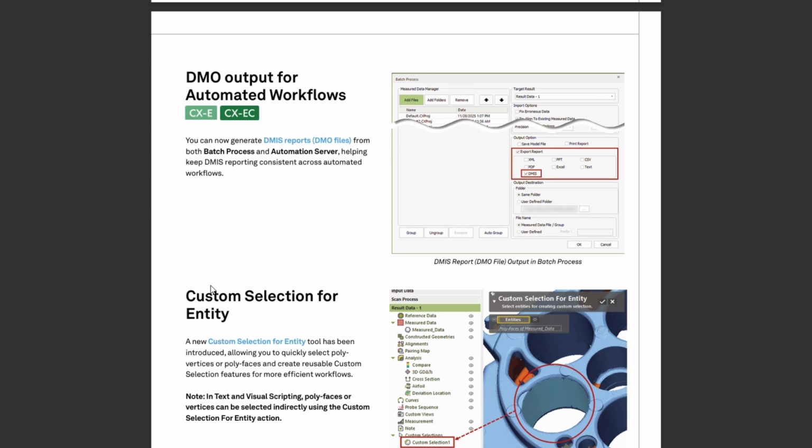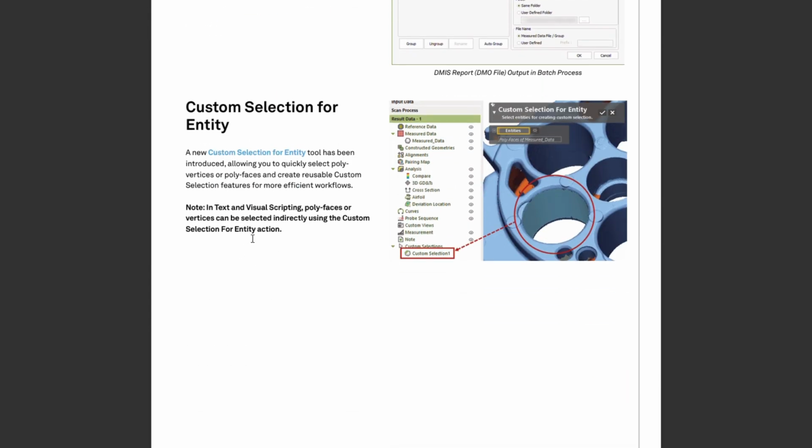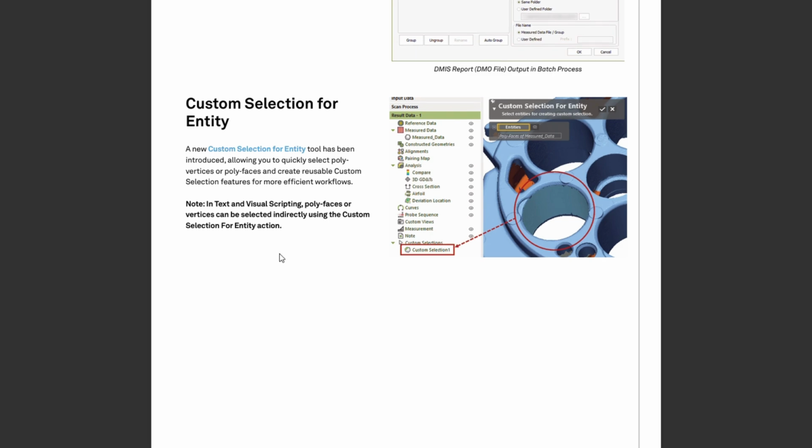We also have the ability to export reports as PC-DMIS reports or DMO files. So if you have other software like PC-DMIS, instead of exporting a report as an XML, PowerPoint, PDF, all of the standard ones that we've seen in batch process in the past, we now also support DMIS files as well, which is great. Custom selection entity for entities as well, so you can now create custom selections, which is pretty helpful. Again, this is in visual and textual scripting as well, but you can do it inside the software too.